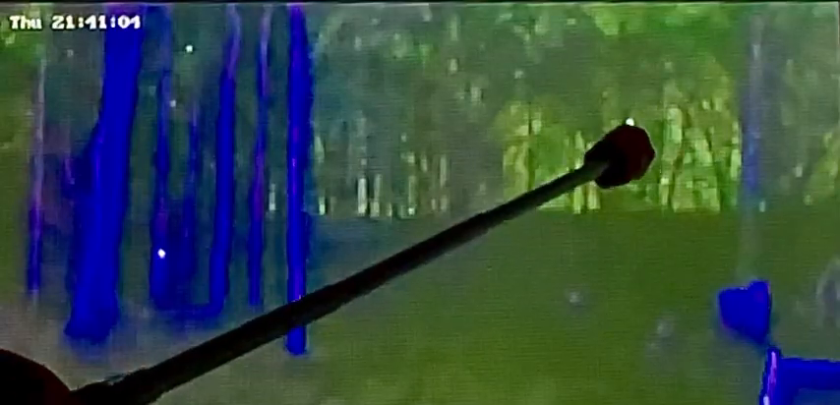Know how low that is? That's not the sky. Potentially stars would only be along here. Stars are planets. But the camera's angled too low.